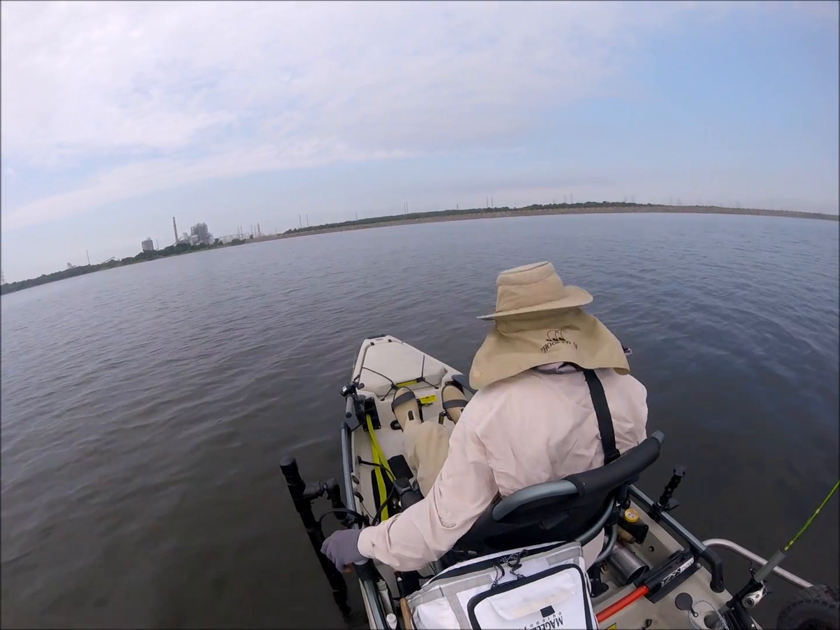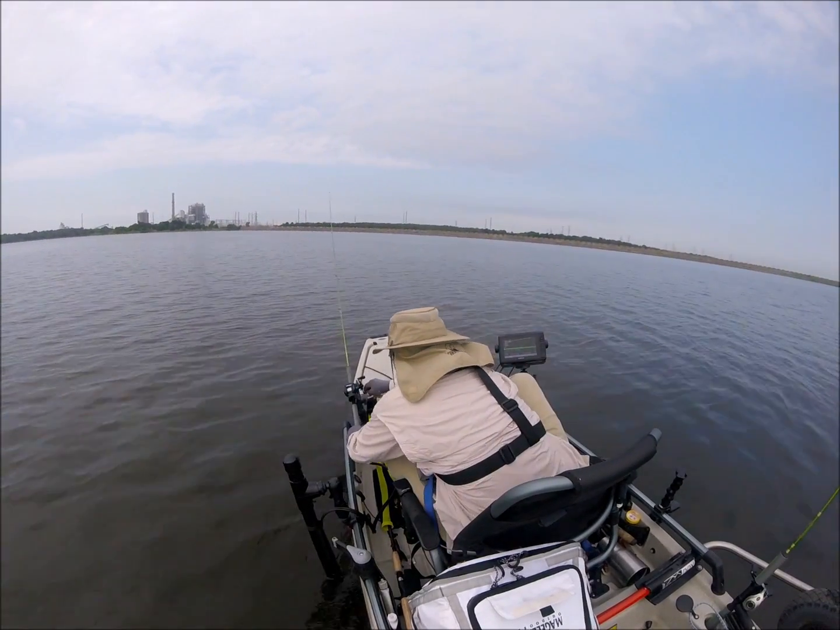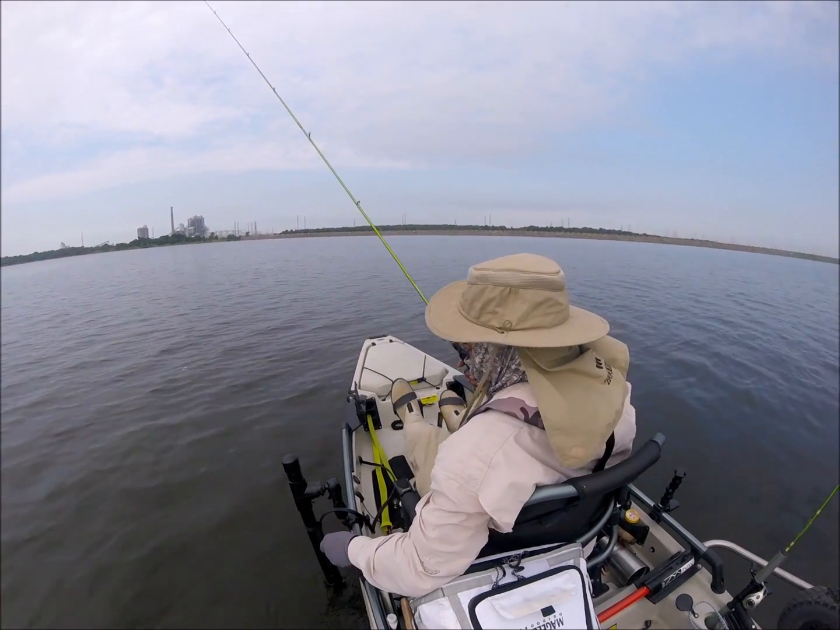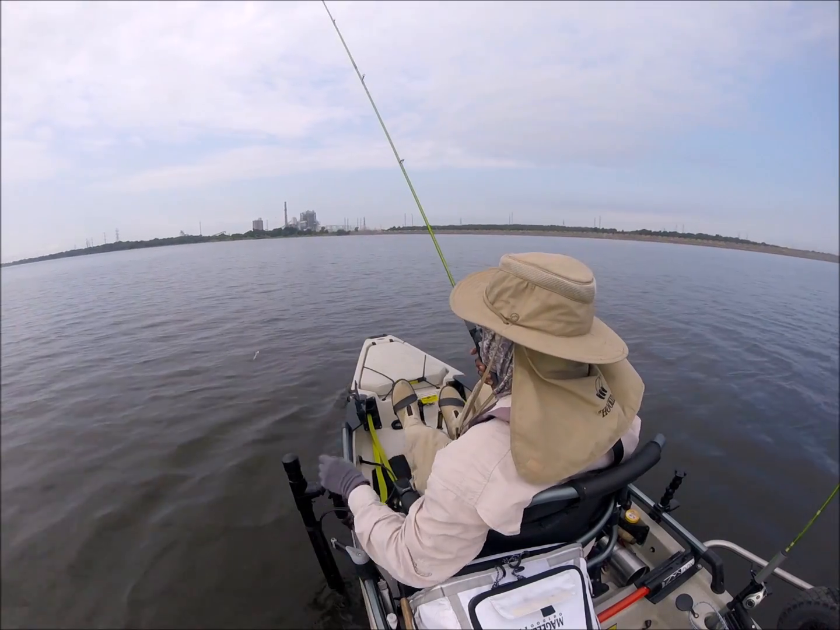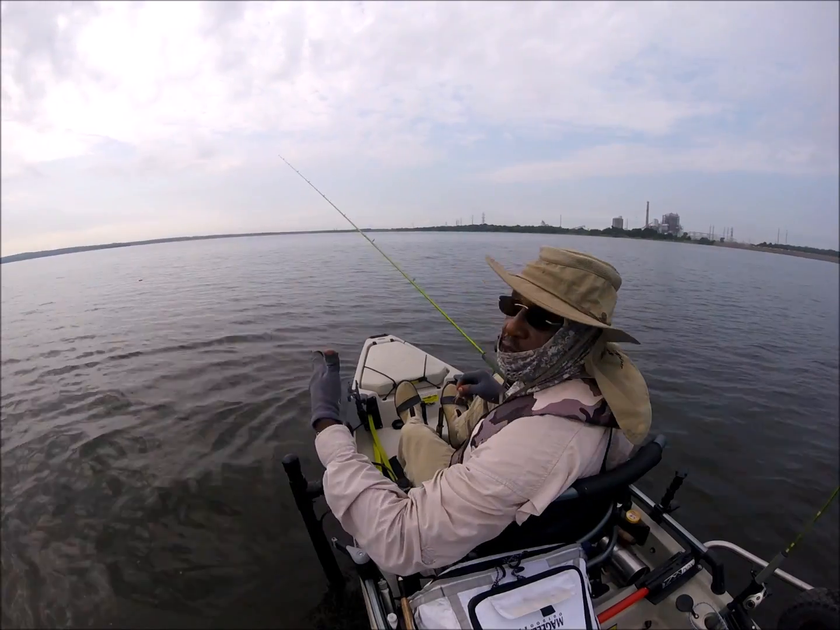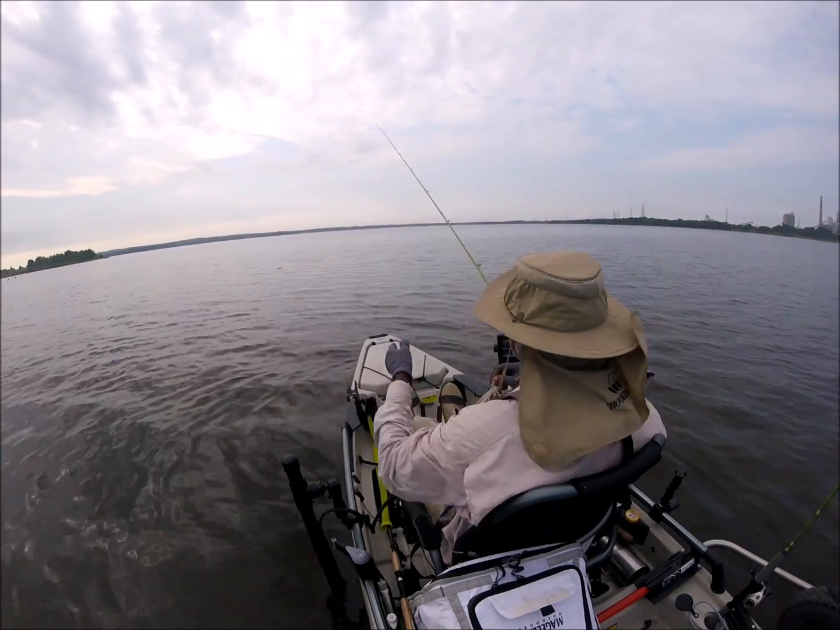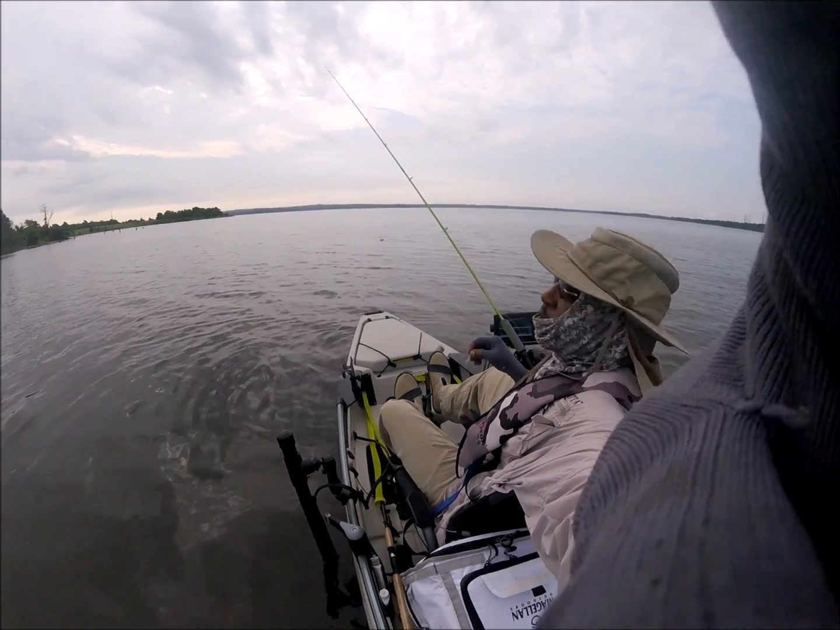I'm keeping the monitor pointed towards the nose of the boat, so I'm going right to where I want to go when I want to drop down and fish.